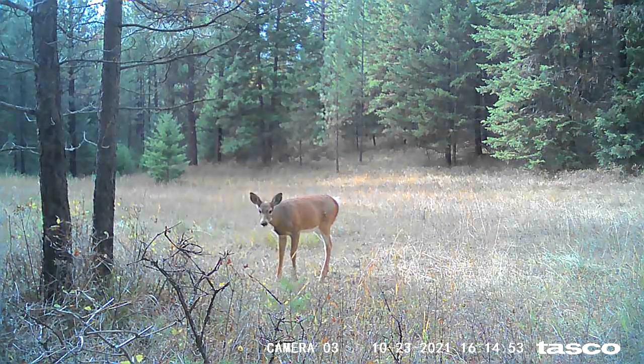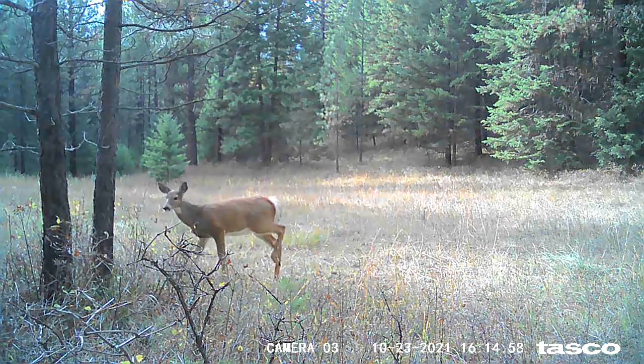See how she's stomping, this doe here? That's she's also nervous about something. Her tail's not up, but she's stomping. She does not like it.